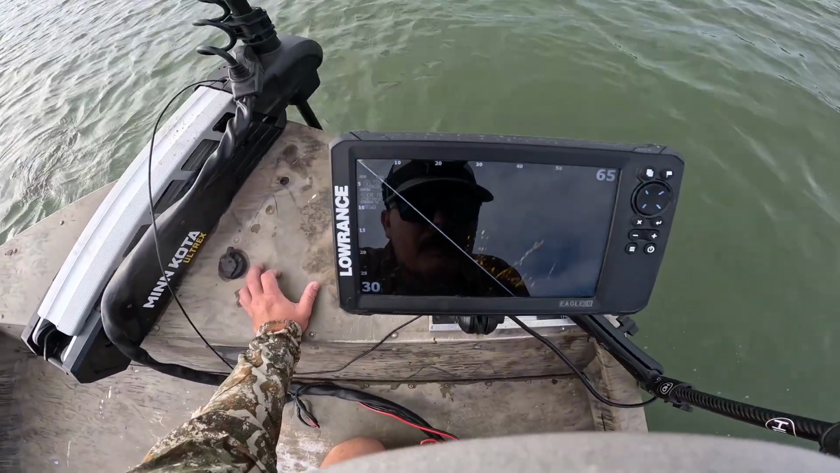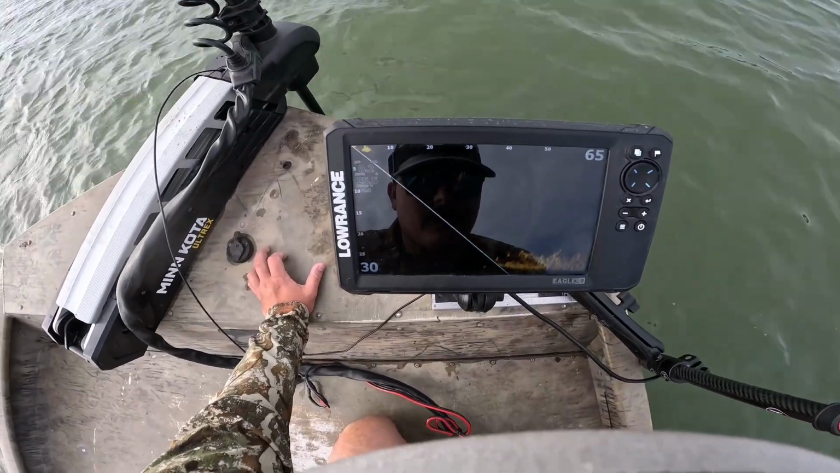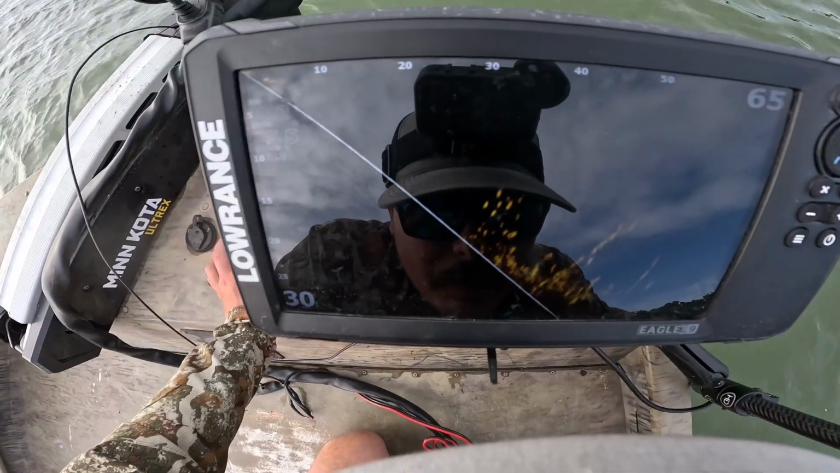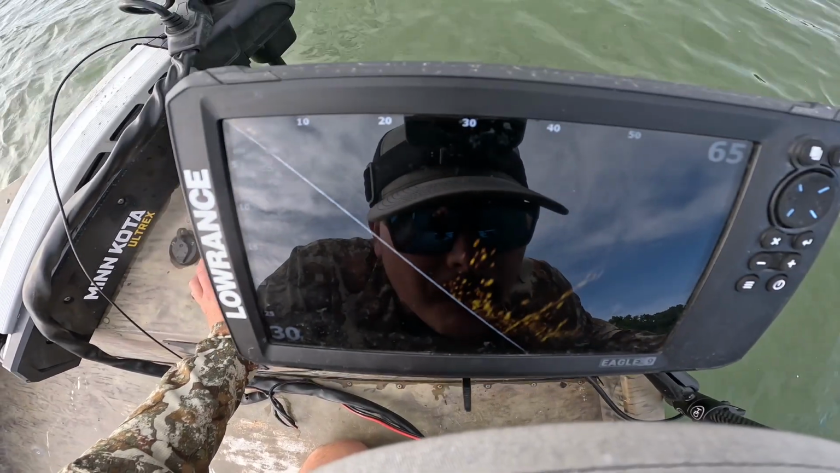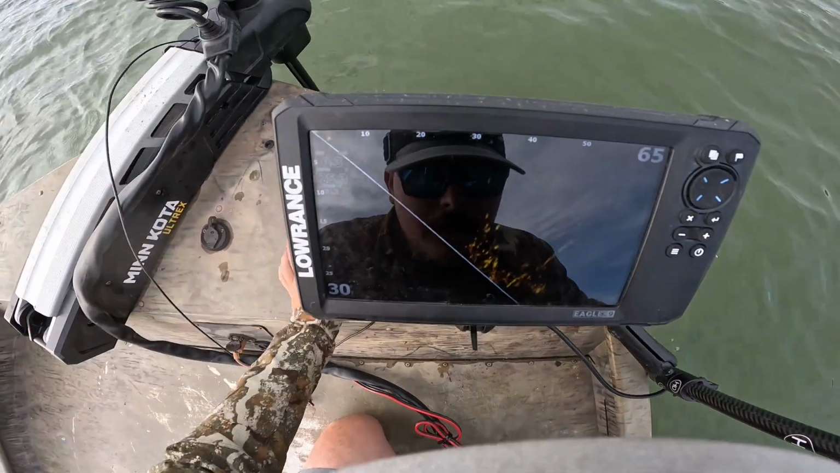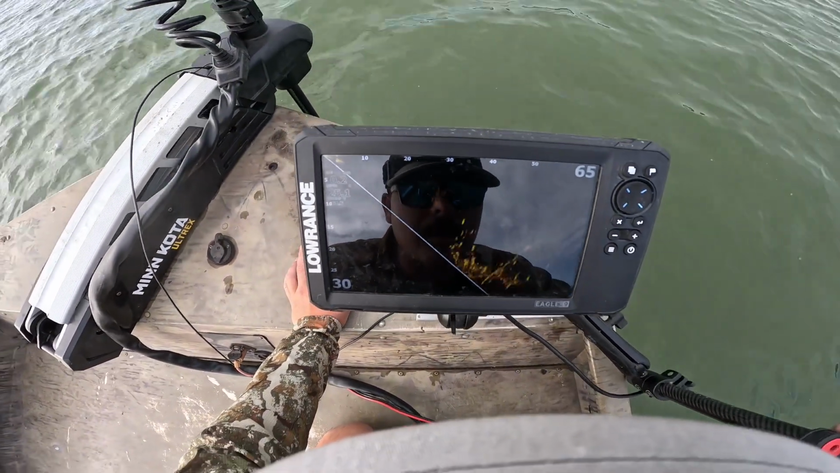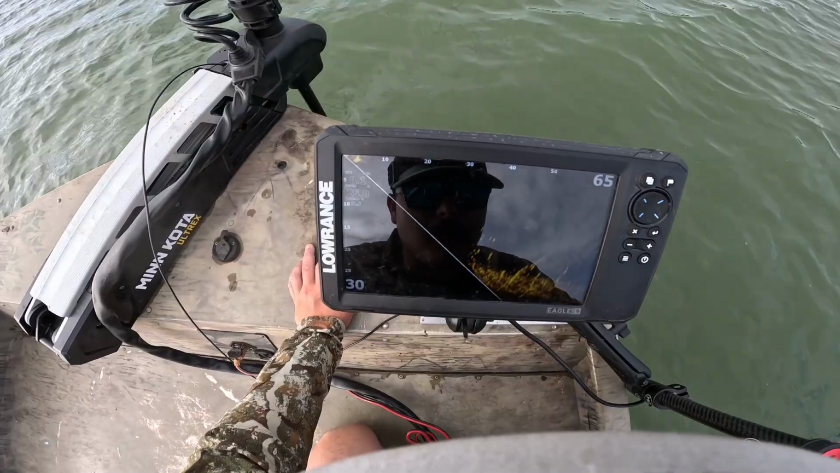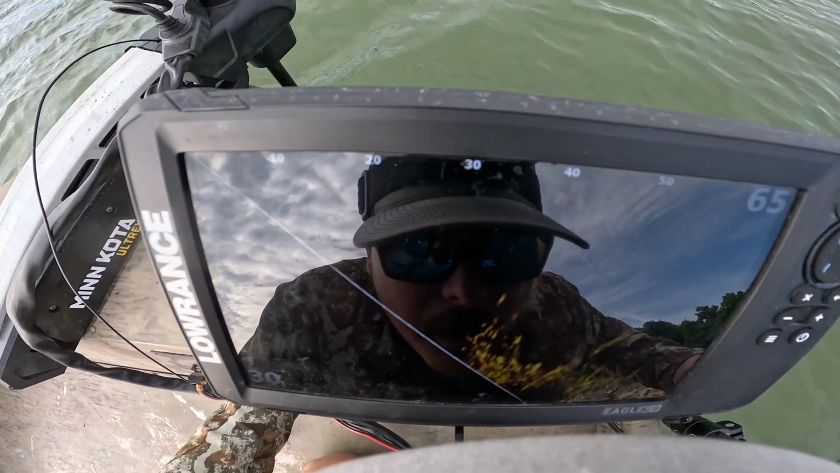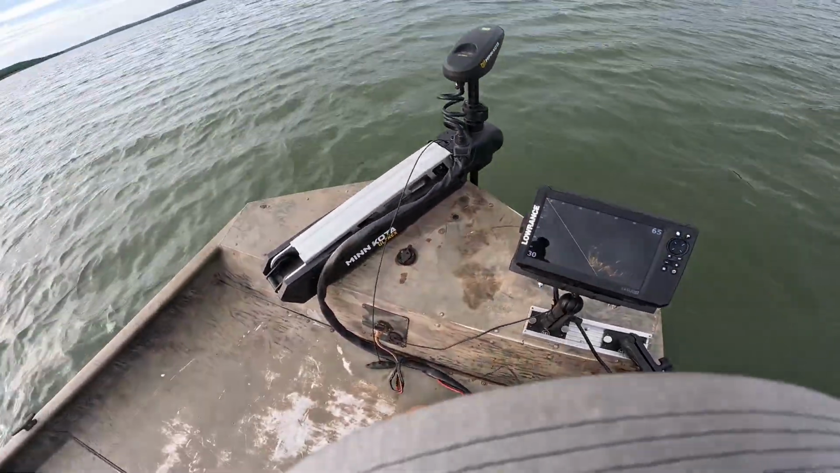All right, we just moved on to some crappie. It doesn't seem like the hybrid and sand bass are moving, so I want to show you a little close up of some crappie on a pile there. I don't know if you can see it with all the shade and stuff, but looking pretty good, like a good little mess of fish. Really just a couple stick ups right there, and they're just on it. So we're gonna give her a go. Toss some jigs out there to them.